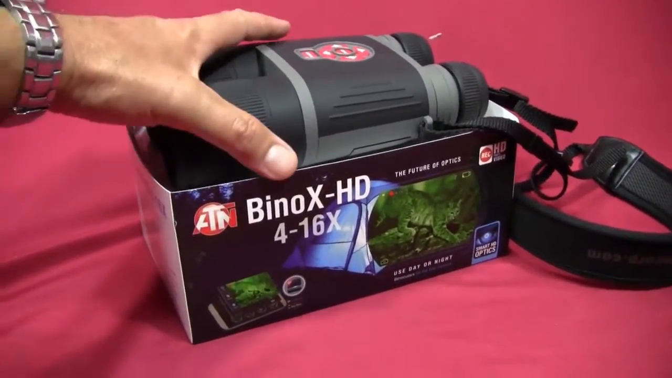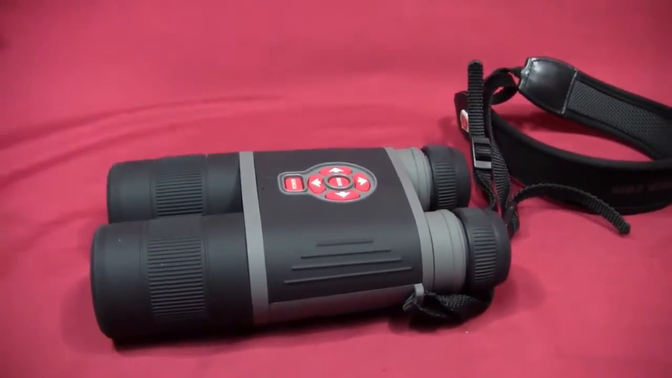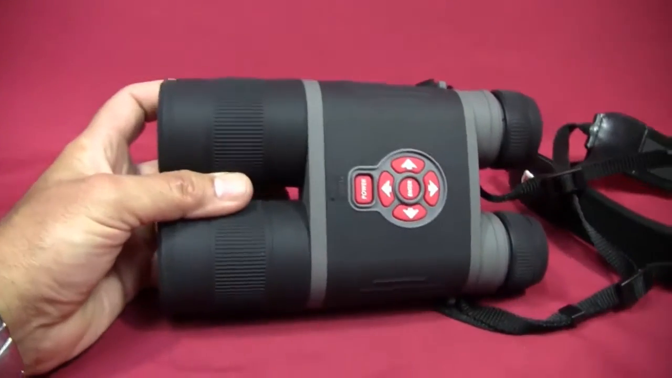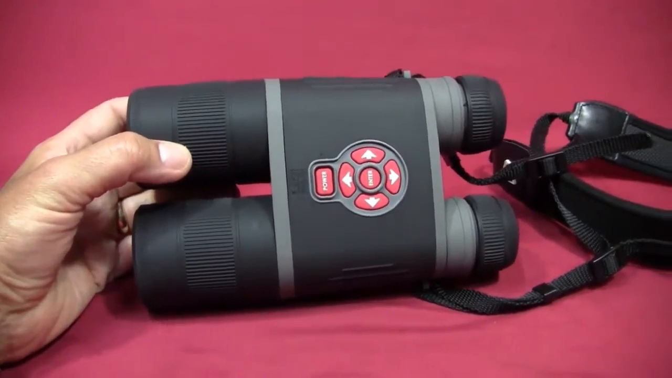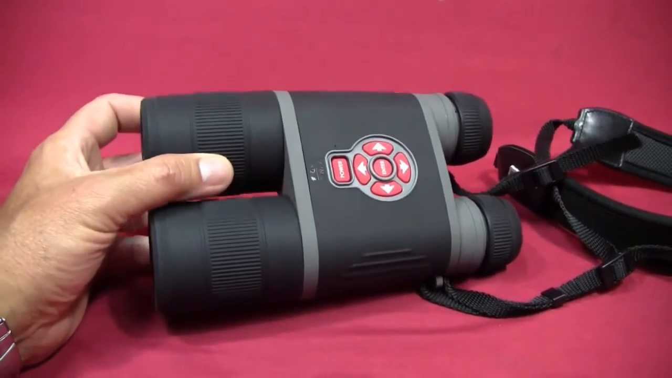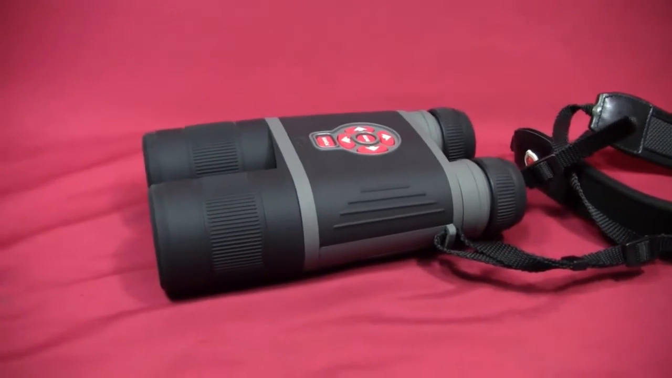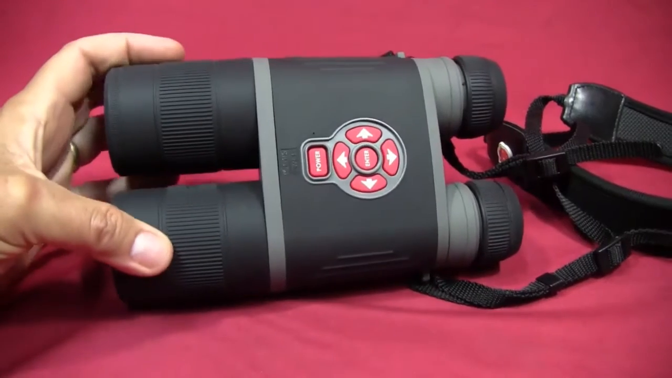In this video, I'm really not going to go into all the details of these binoculars or the Binox unit here. I'll do that in another video, which I haven't got out yet. I think I've already got all the clips done for it, but it'll be coming out soon. But I went ahead and had these out in the field, and I think I had like 4 or 5 different nights, and I had them down around my lake. And so what this next video is going to show eventually is all the night vision footage from that.